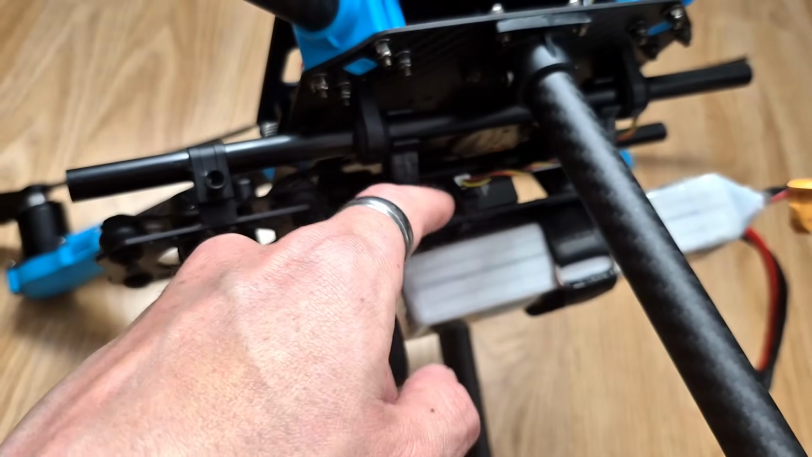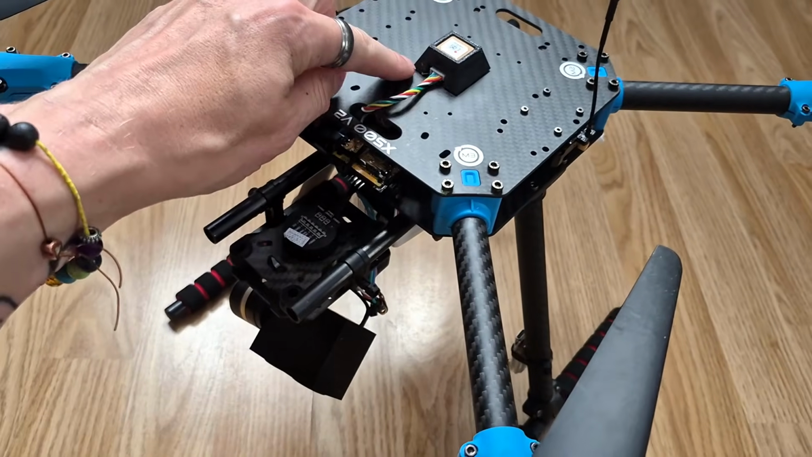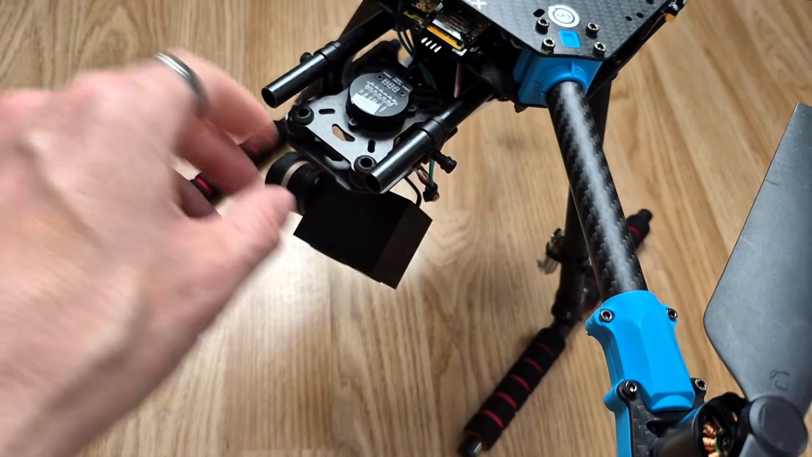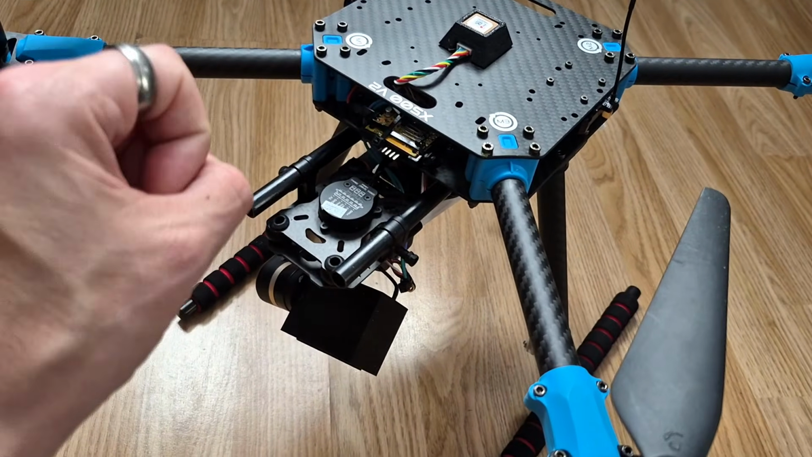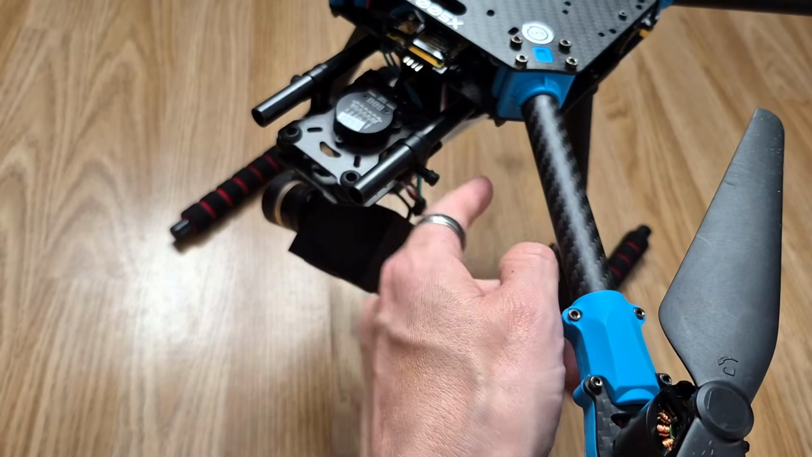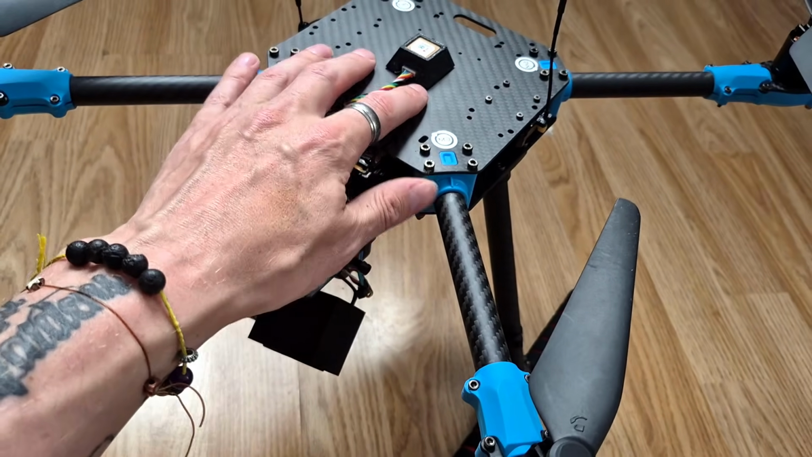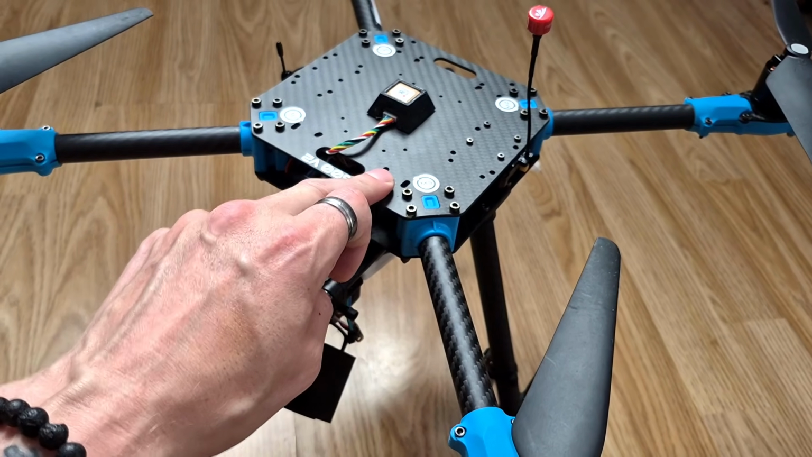I wanted to deliberately put it as far away from the GPS as I could, because for whatever reason, the AI box on the Caddx Infra produces a lot of RF noise. And I found that tends to upset GPS units and cause a lot of interference. But by having it down there, having two big thick plates of carbon fiber between the AI box and the GPS, it provides a lot of shielding. Because carbon fiber is electrically conductive, it actually does work quite well as an RF shield.